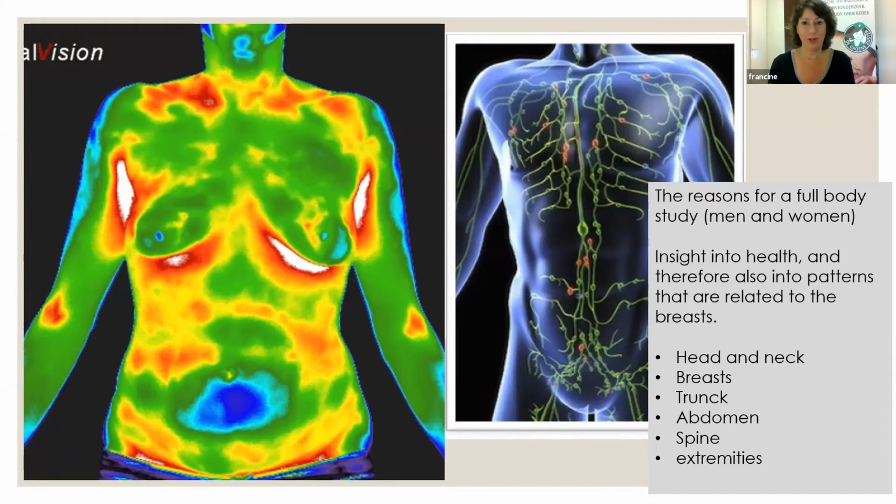And the breasts are outside of the body and it's completely safe. It's not a vital organ. So women keep a lot of toxins in their breast. If they don't know it, then they have no idea what's going on. So that's why, apart from the medical thermography, we also give a lot of tips for what women can do to keep their breast healthy.